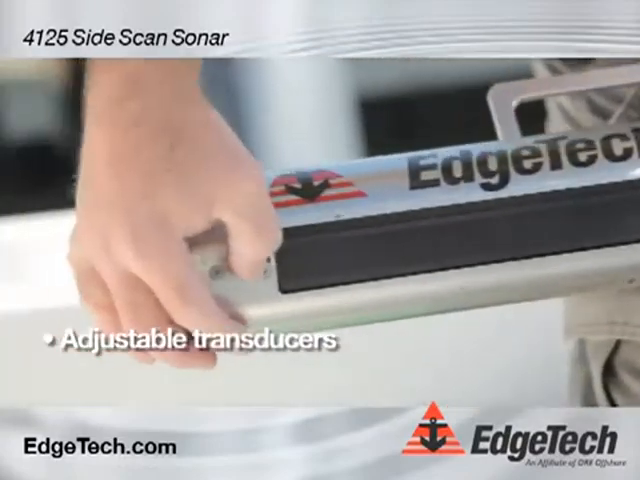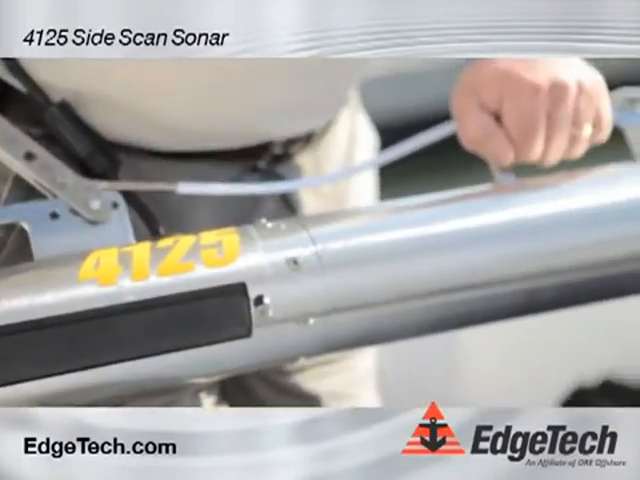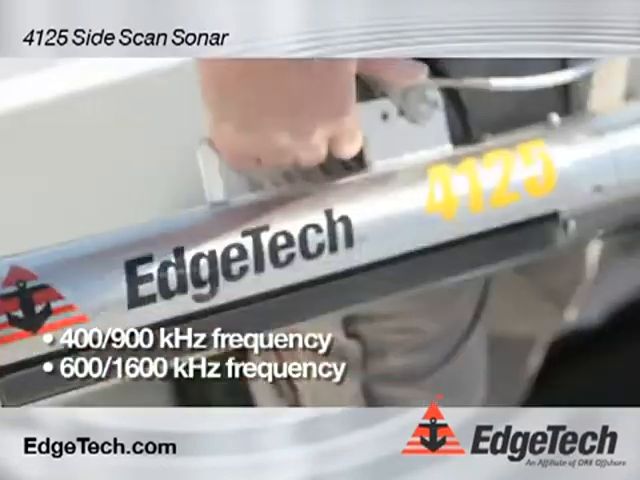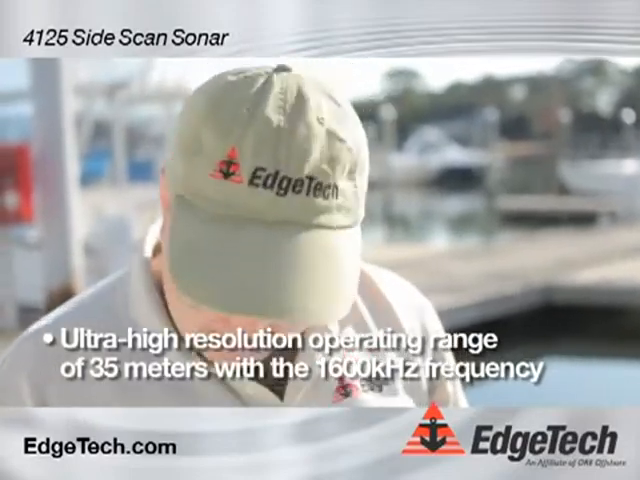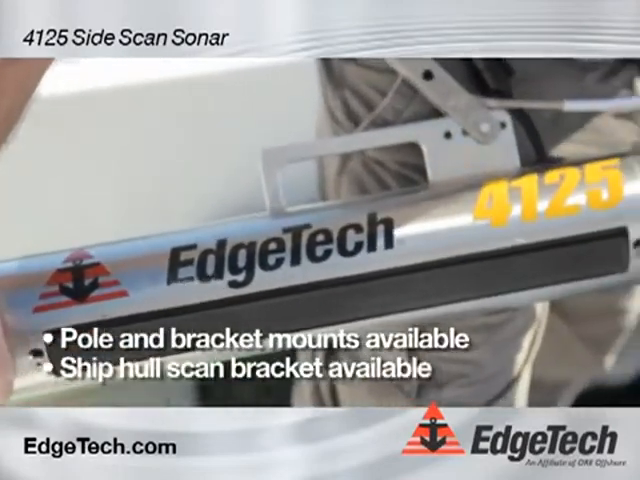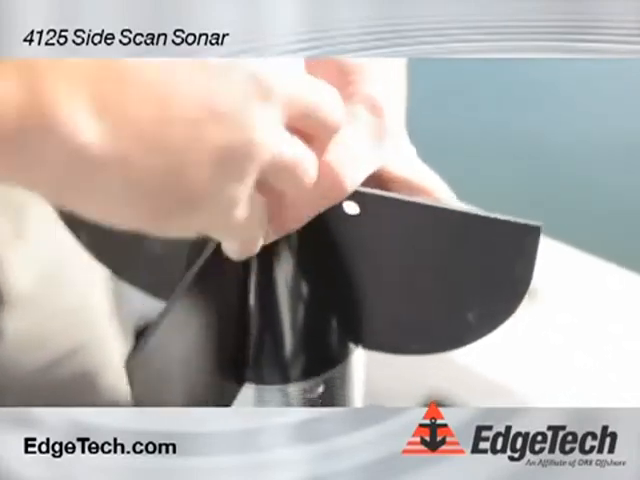Transducers are adjustable for shallow water operation. It also comes with a heading, pitch, and roll sensor and a depth sensor so the operator can know the attitude of the towfish. Frequency sets are 400 and 900 kilohertz and 600 kilohertz and 1.6 megahertz. The 1.6 would be the ultra high resolution for search and recovery operations. It also comes in a pole mount option for bulkhead scans and hull scans, or a hull scan bracket for strictly hull scans.